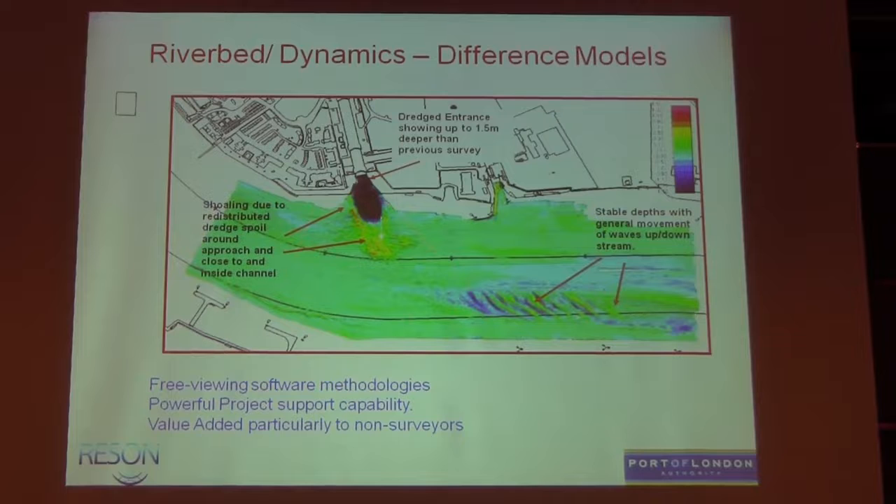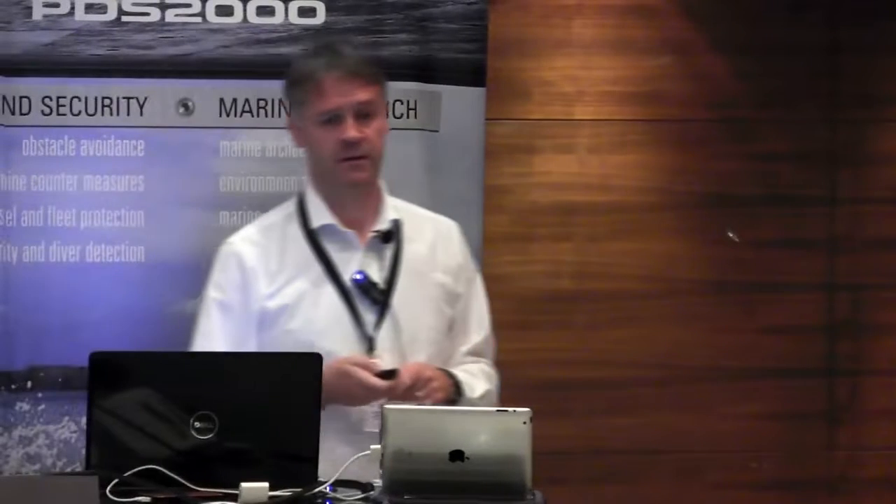But again, we could write a long report, we could go and see everybody, but you send someone an image and say, you've put 1.5 meters of material too close to the channel edge, which is this black area here, please go and remove it. It really does help. So we use every single survey we do on the Thames now, we produce a difference model between the previous survey, because we do a lot of routine resurveys.